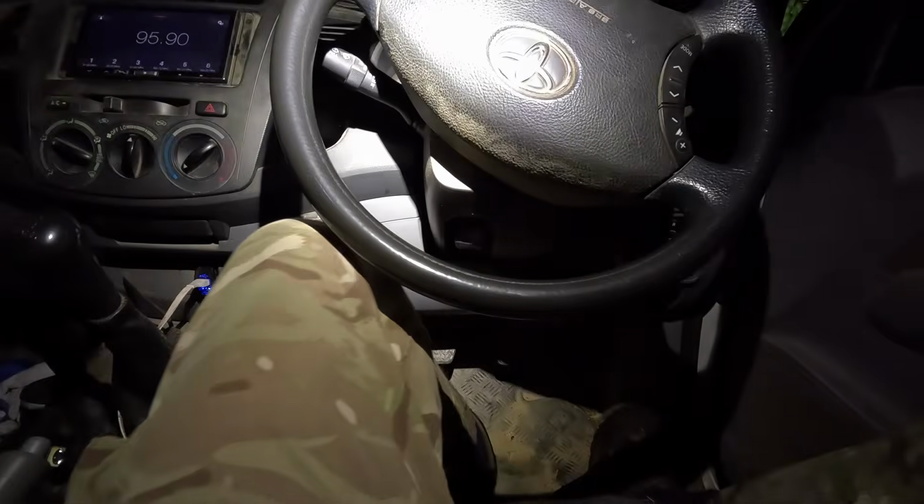Me head torch this time. There's some tiny buggers.